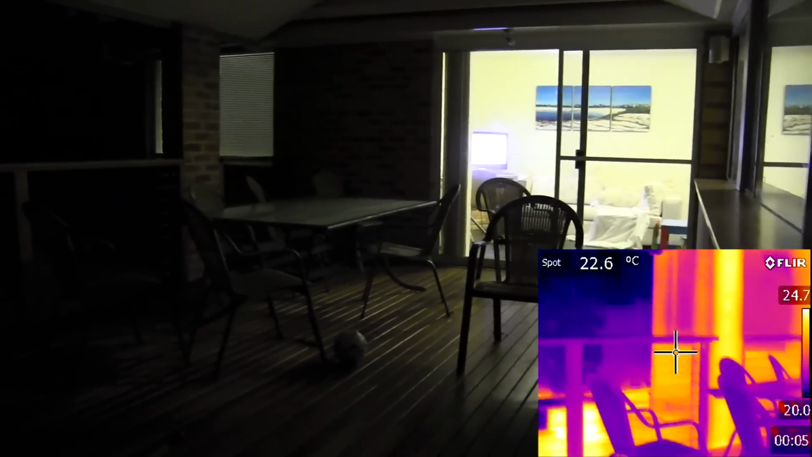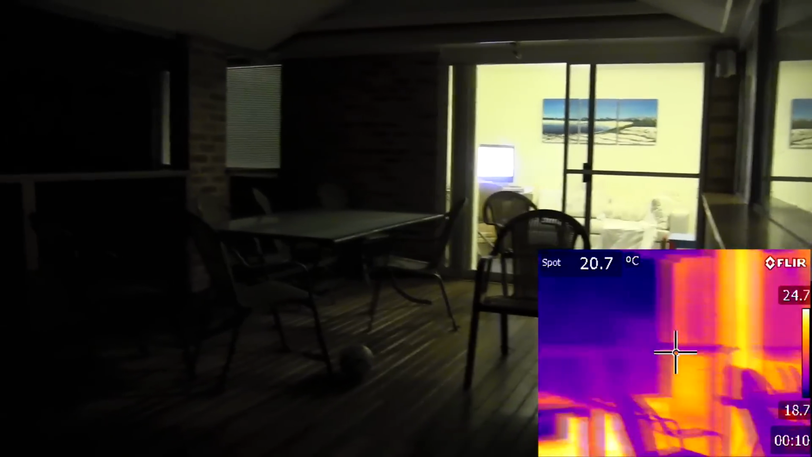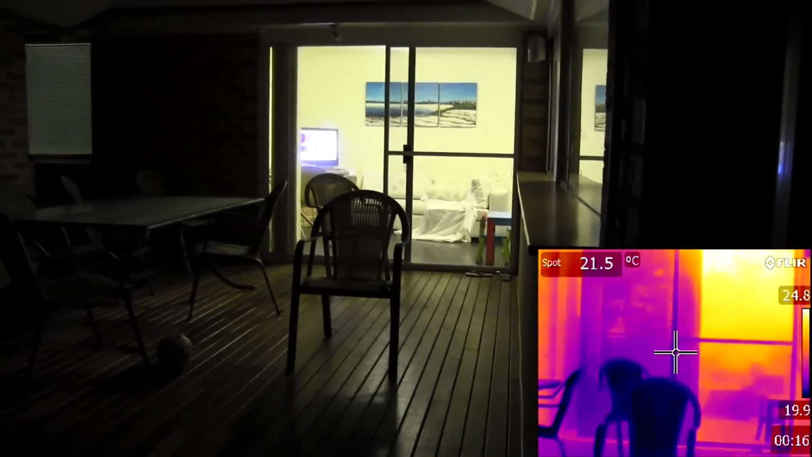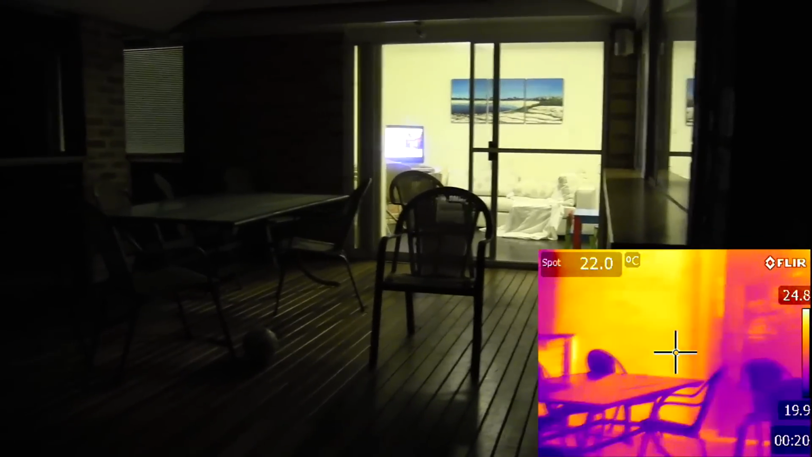Alright, here I am outside at night. It's pretty damn dark. The only light is inside the house there, and here's the thermal image of that. You can't see through the glass, like the TV is on there. You actually can't see that at all. And once we get out here though, it is completely dark.